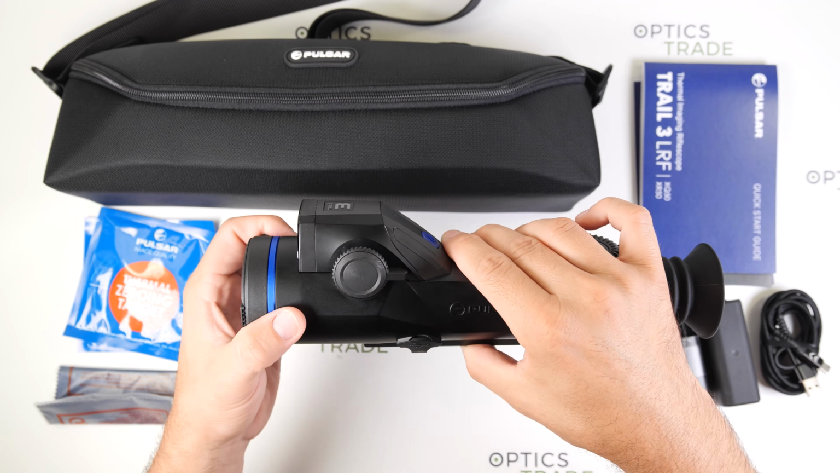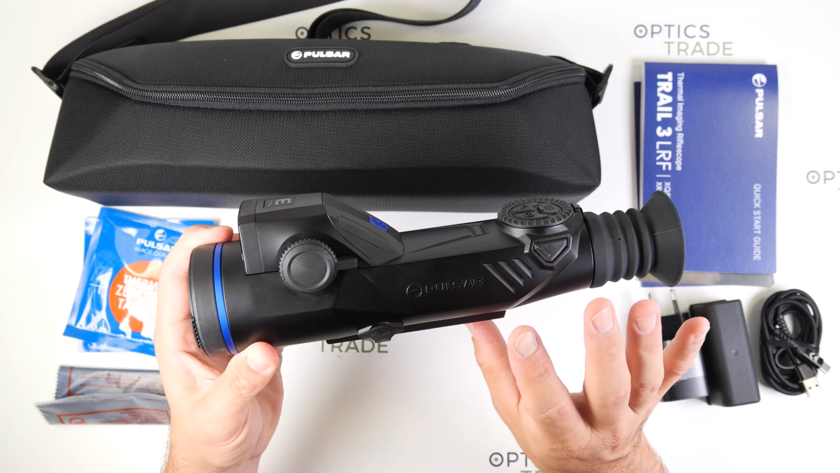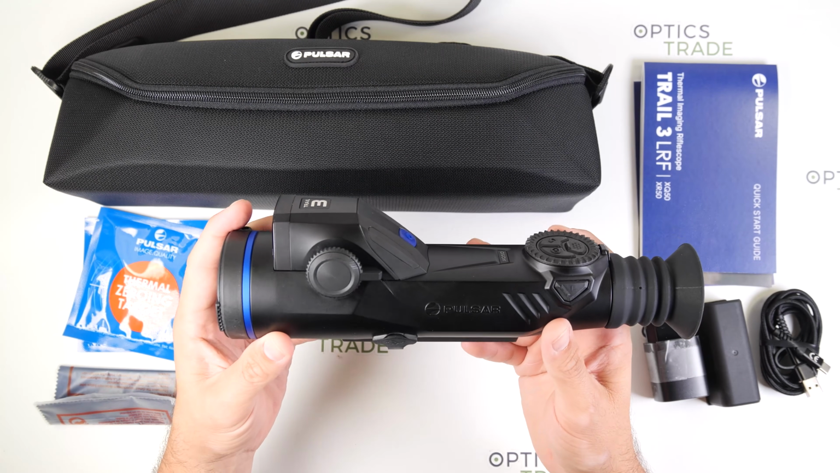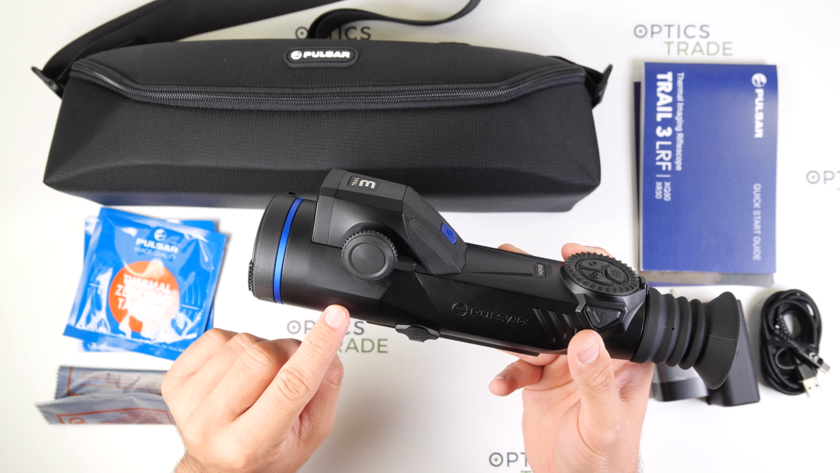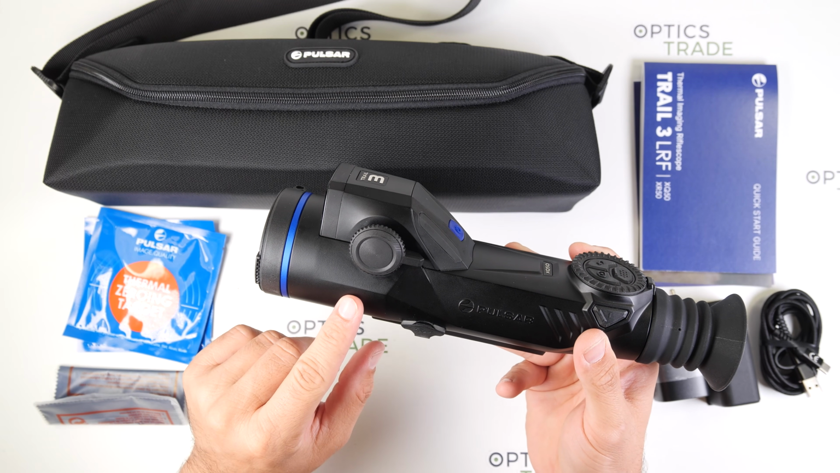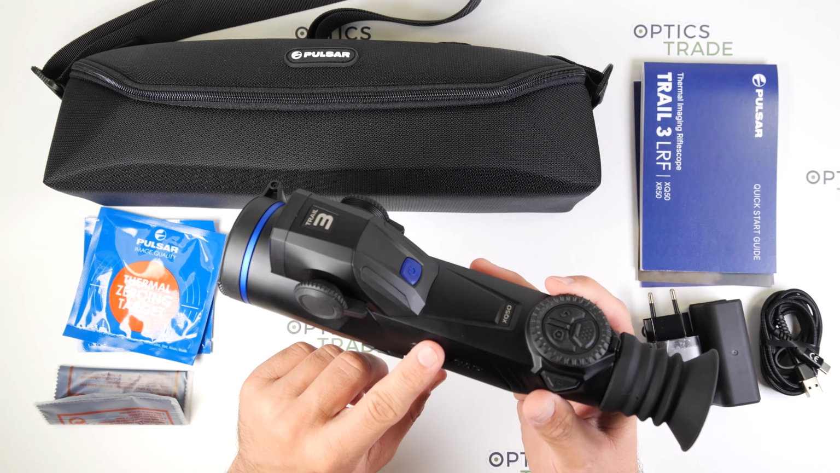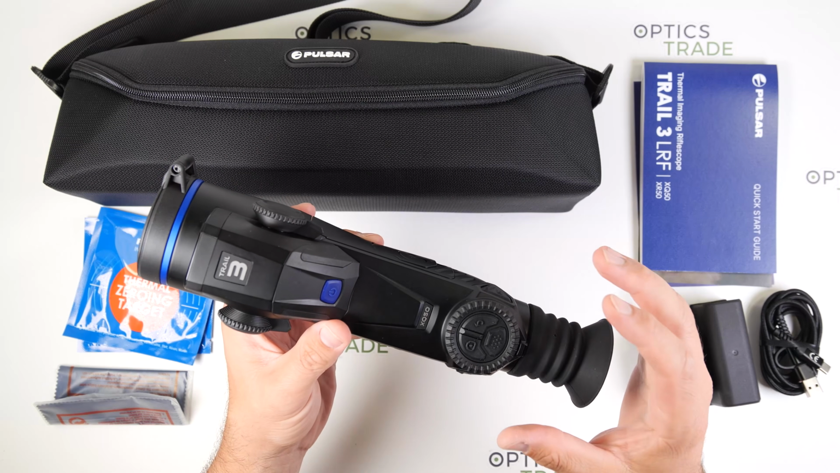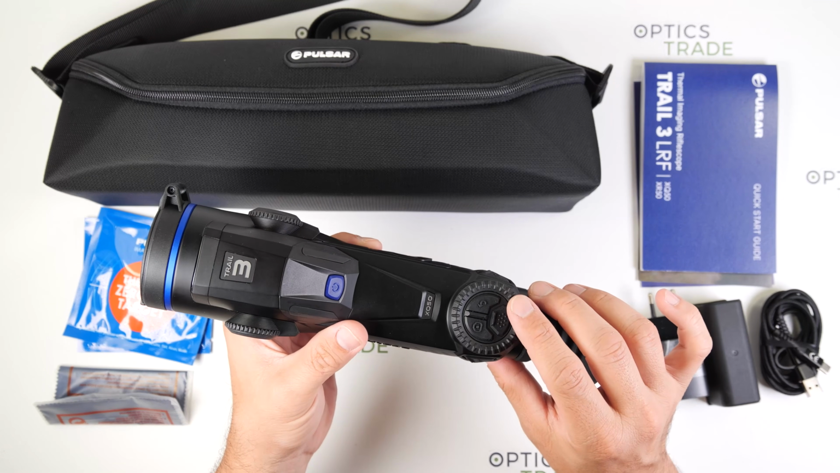Both of these run at 50 Hz refresh rate, so the image stays smooth when you're scanning or tracking moving targets. And in practice, the XR50 gives you a bit more details and a wider field of view, while the XQ50 is the more affordable option, but it still delivers excellent performance for most hunting situations.